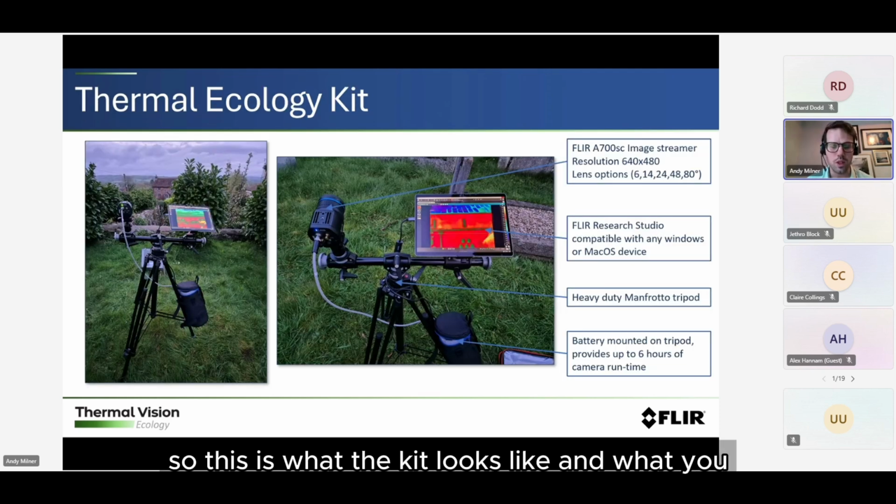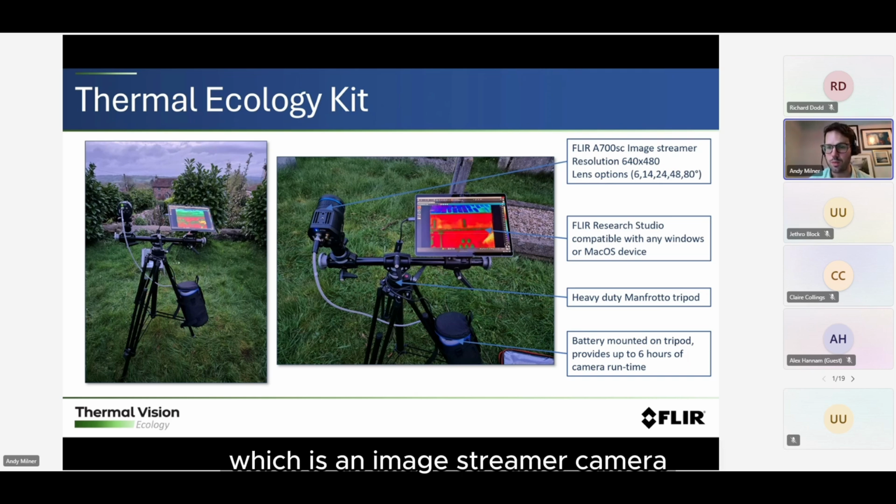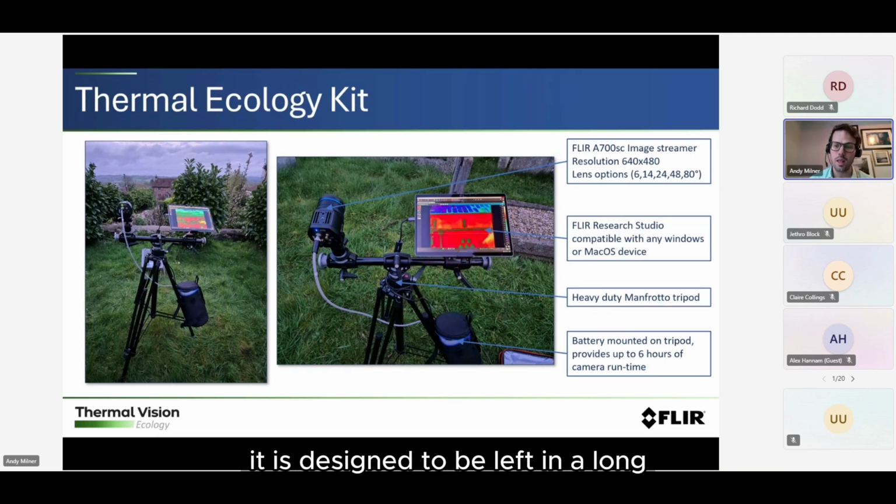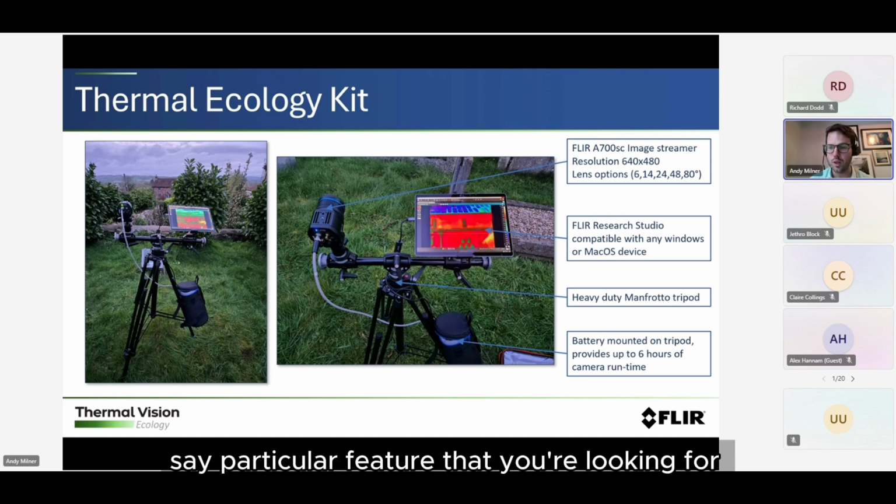So this is what the kit looks like and what you get with it. You've got the FLIR A700 camera, which is an image streamer camera, and it has a resolution of 640 by 480. Again, you've got the lens options there that would come with a hire kit. As you can see, this can be picked up as a single unit and moved about depending where you need it. It is designed to be left in the same place for a long period of time to capture, say, a particular feature that you're looking for.